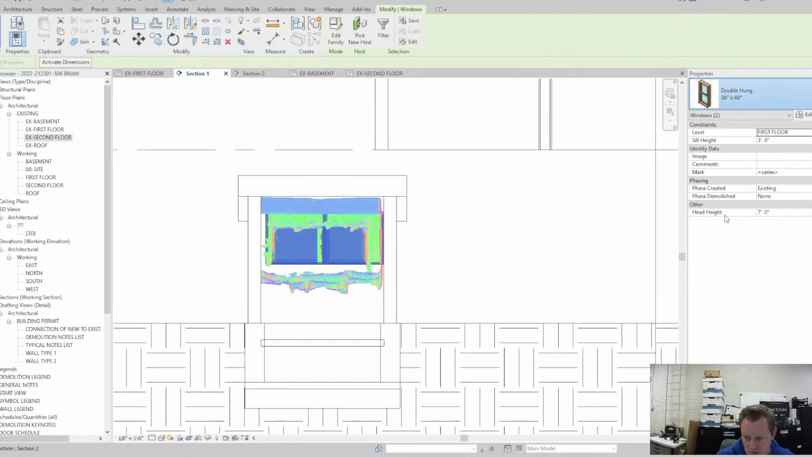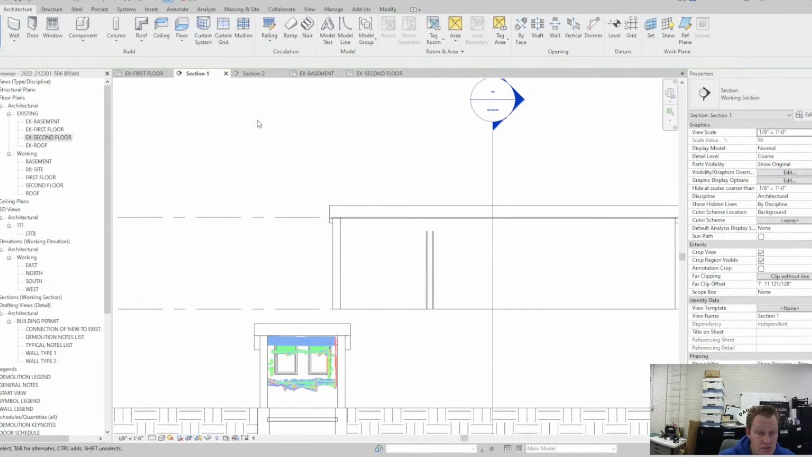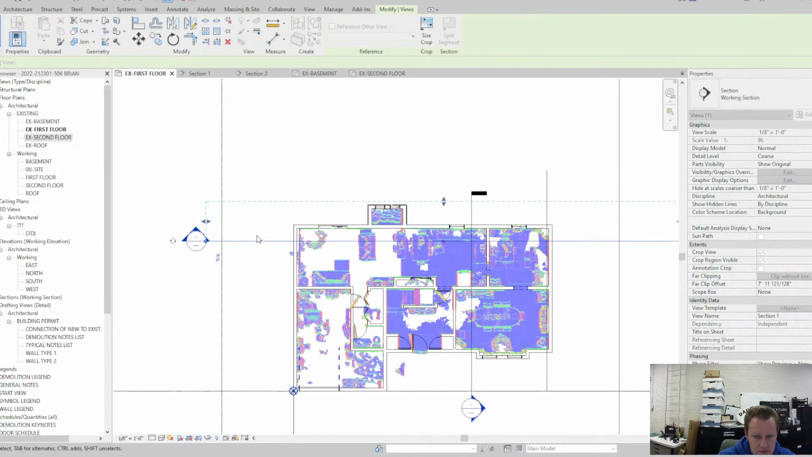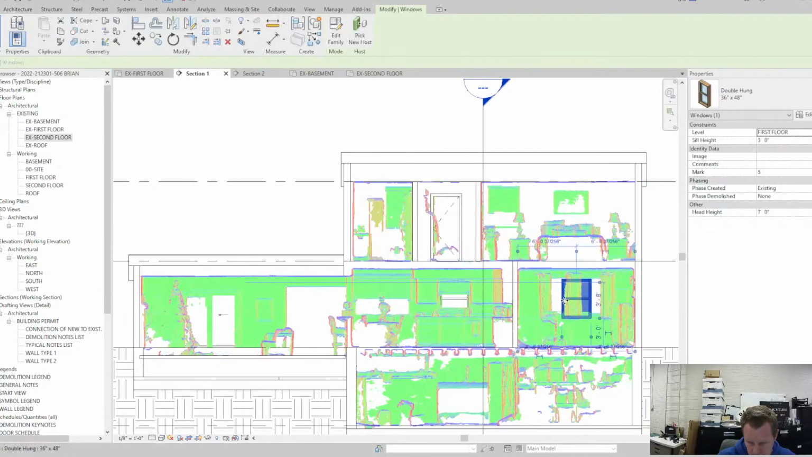Changing these, do I have a 30? I'll just make them smaller for the moment. Like I said, I'm going to go back and fine tune all this. That may even be the wrong window, to be quite honest. That might not be a double hung. Let's see here. I had two over there, one there, and then two here.